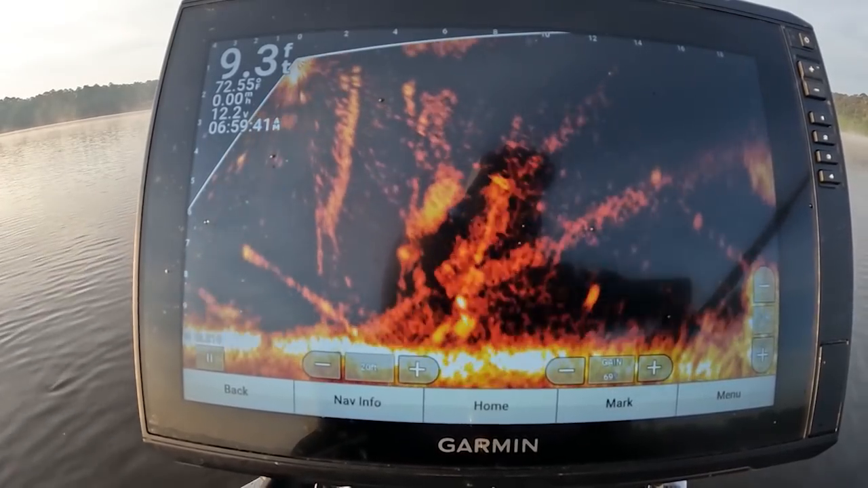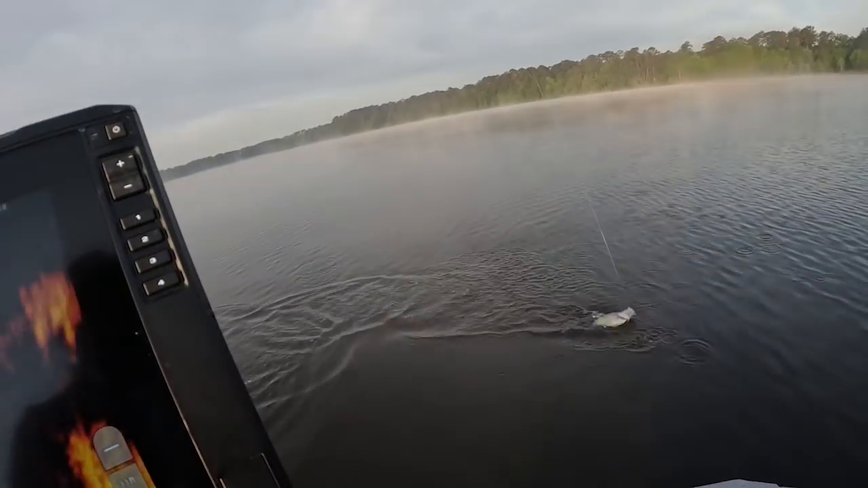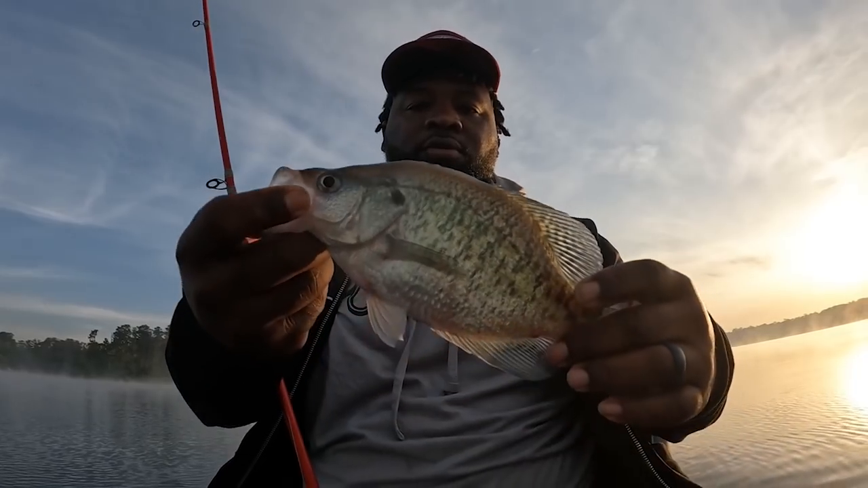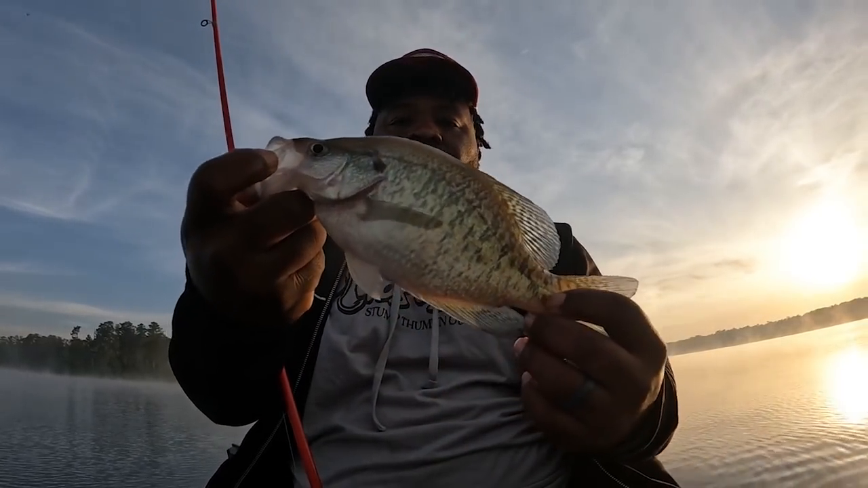Here he comes. Bam, he got it. Oh yeah. Oh yeah. Oh, flip it. Nice little eater right here. Nice little eater. Little eater keeper.